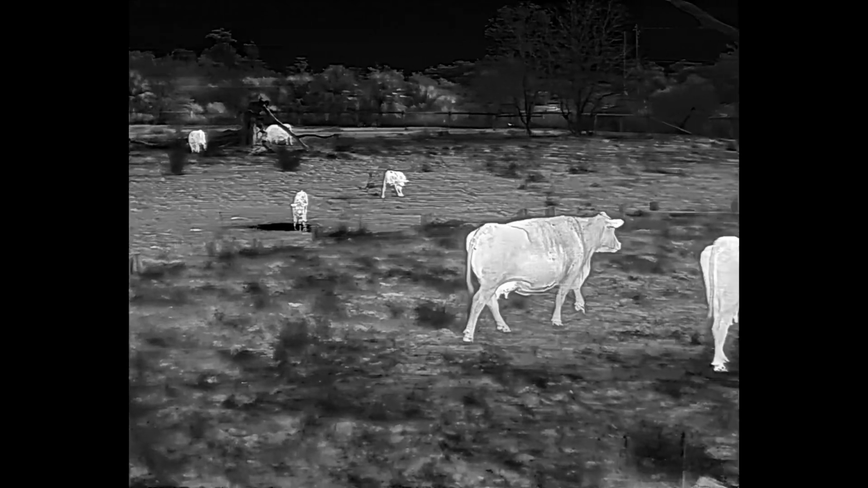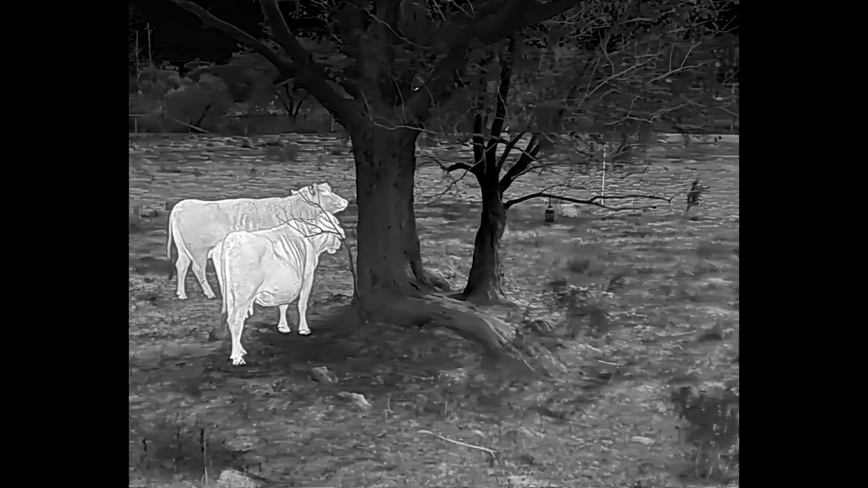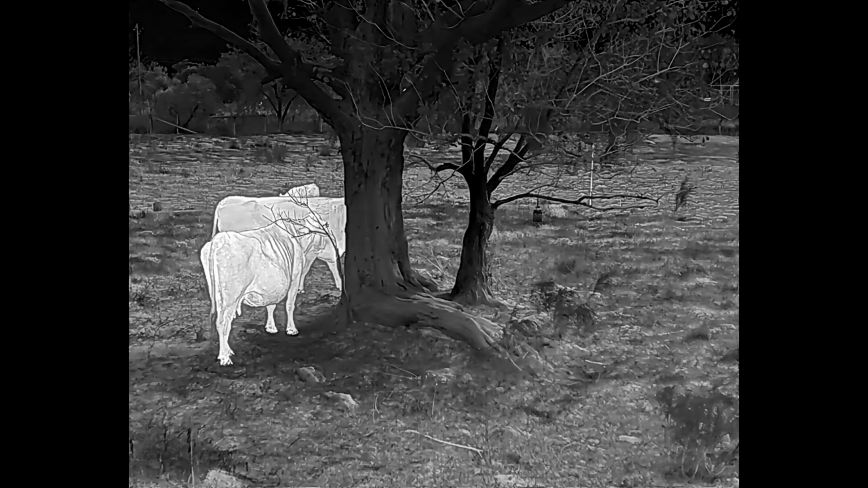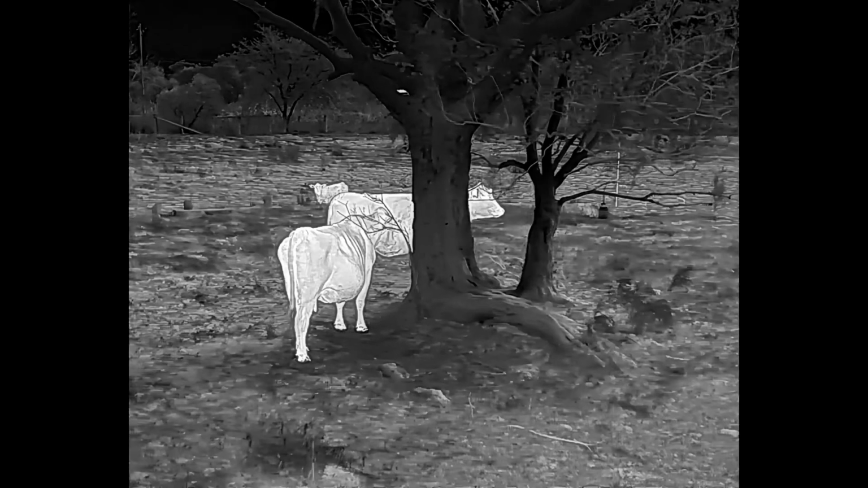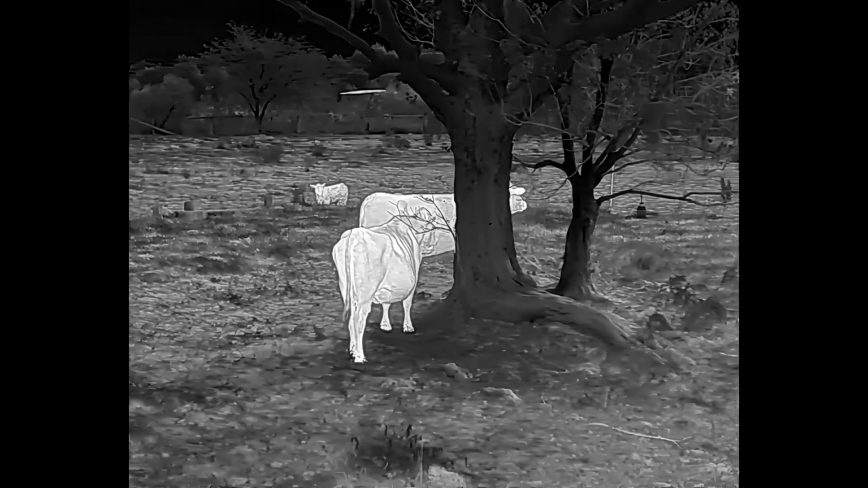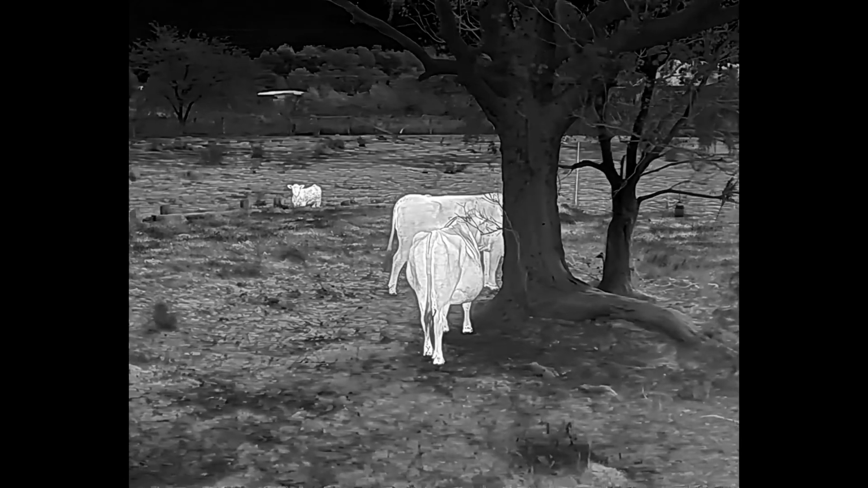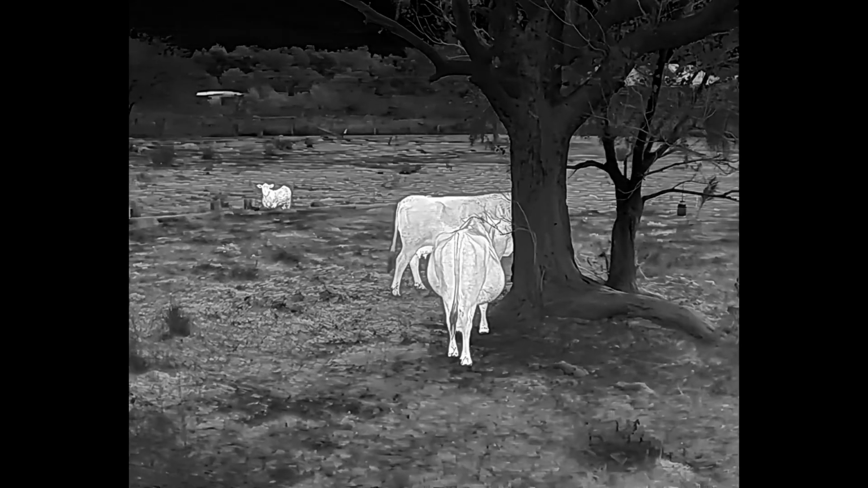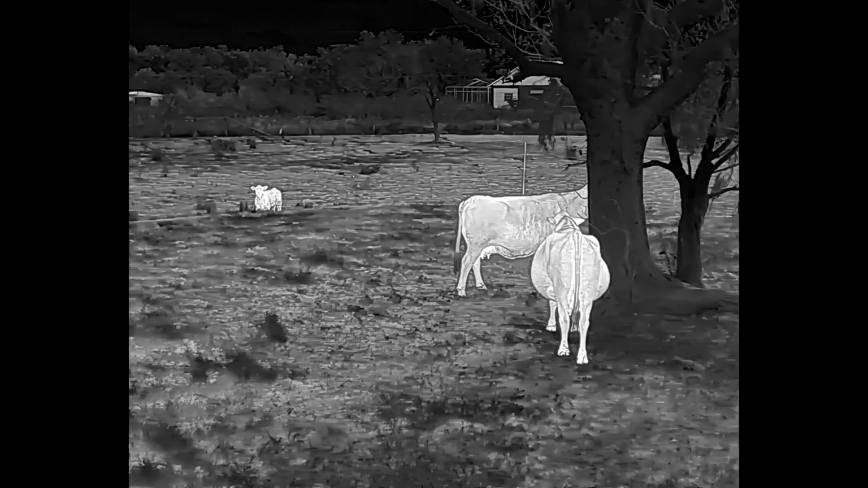Now Dorothy is the only brown cow here on the farm. And Dorothy was born on October 29th of 2025. And he's kind of a little runt, and you can see him there in the back, and we're going to get up real close. So stick around and let's check out the action.